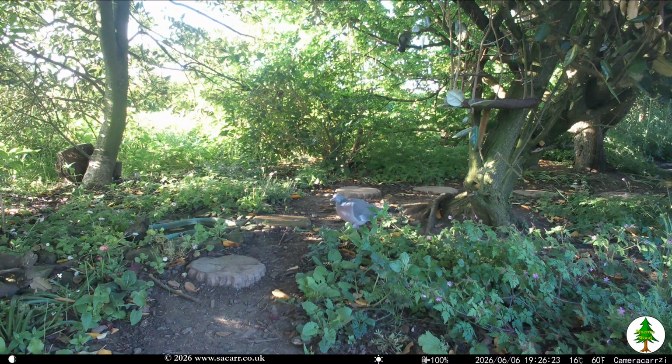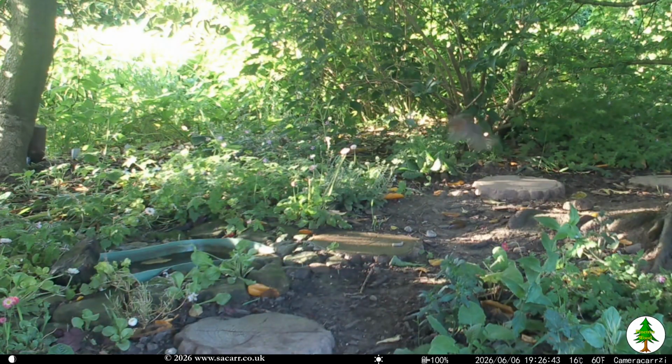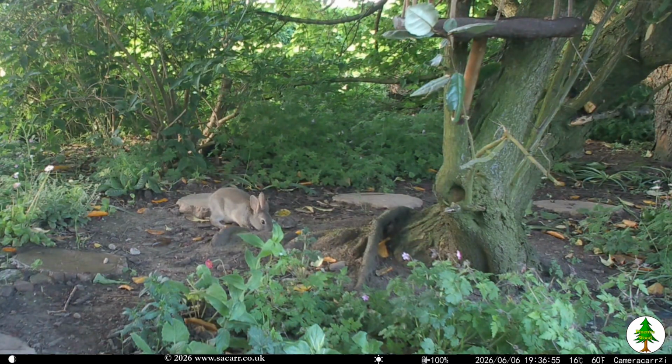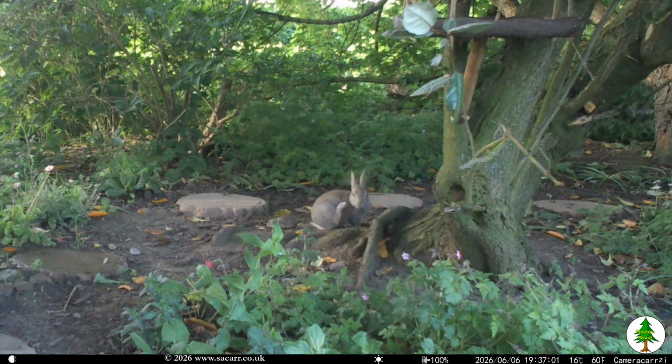Robins have been noticeable by their absence since April. The robin came back to the pond shortly after. The young rabbit was hopping around the base of the thorny olive tree while a jackdaw was on the bird table.